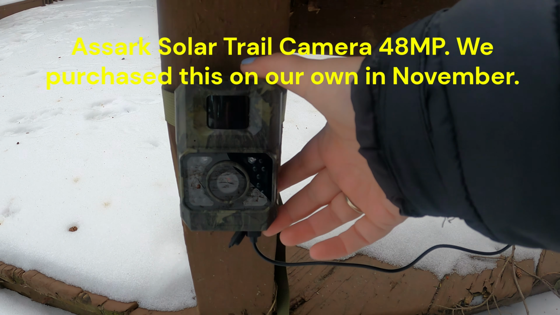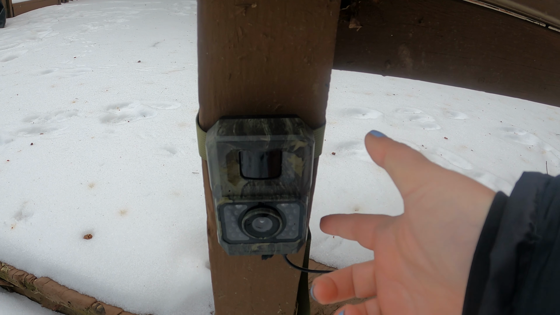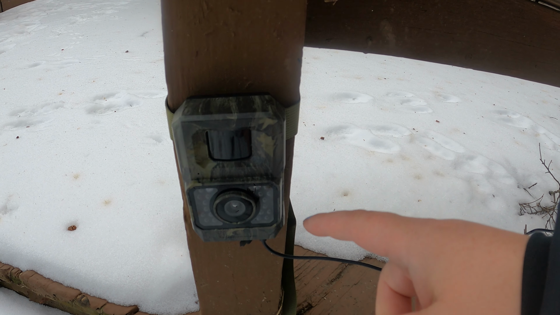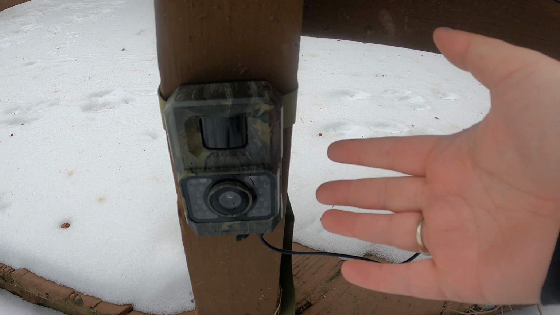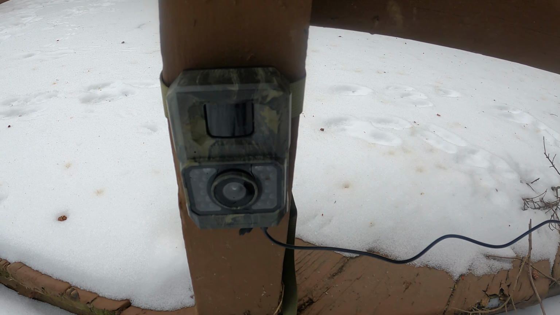So this is the little wildlife camera that we've been using. So we had a previous model of a different brand, and it took batteries, and I found that in the cold months, on those colder days, I was having to change the battery sometimes every 2-3 days. And as you know, batteries can get quite expensive. So that wasn't working good for us. So we decided that we'd get a different kind of trail camera.